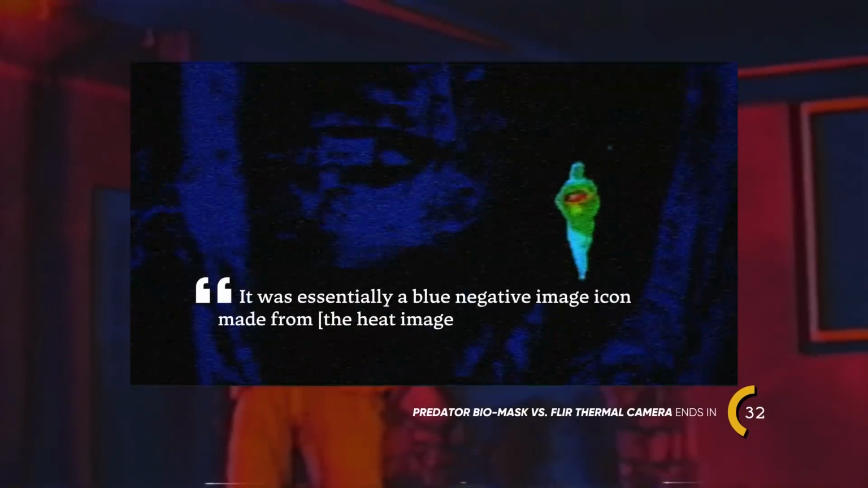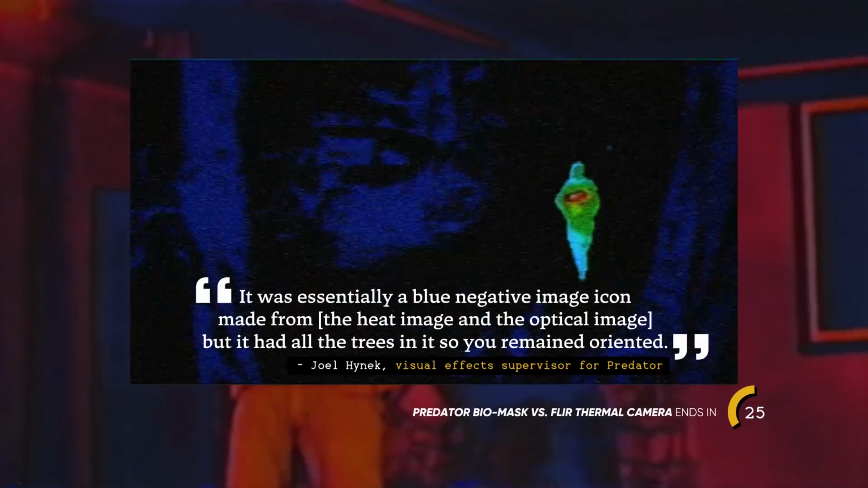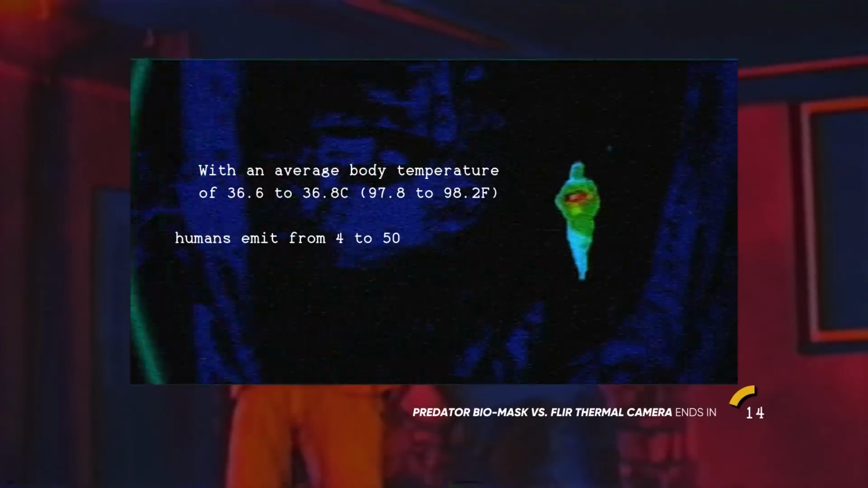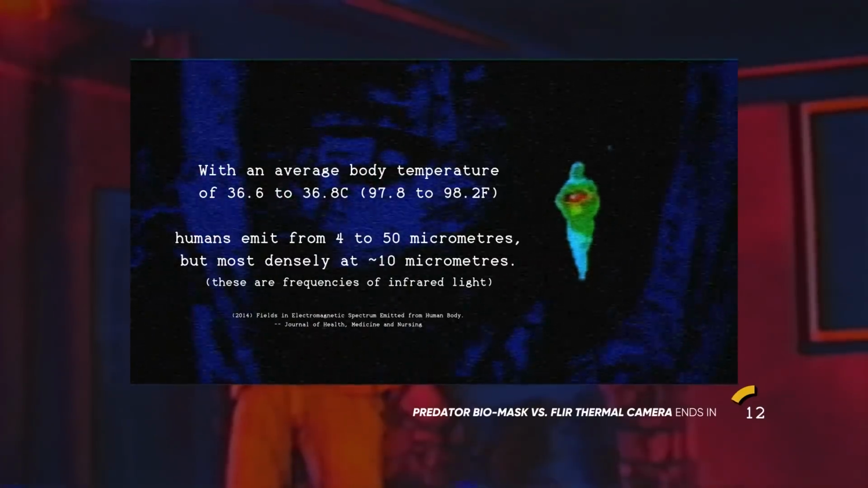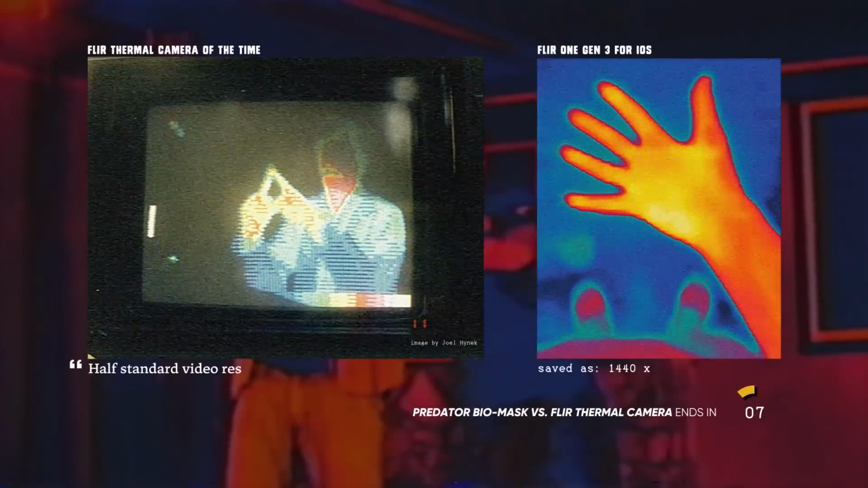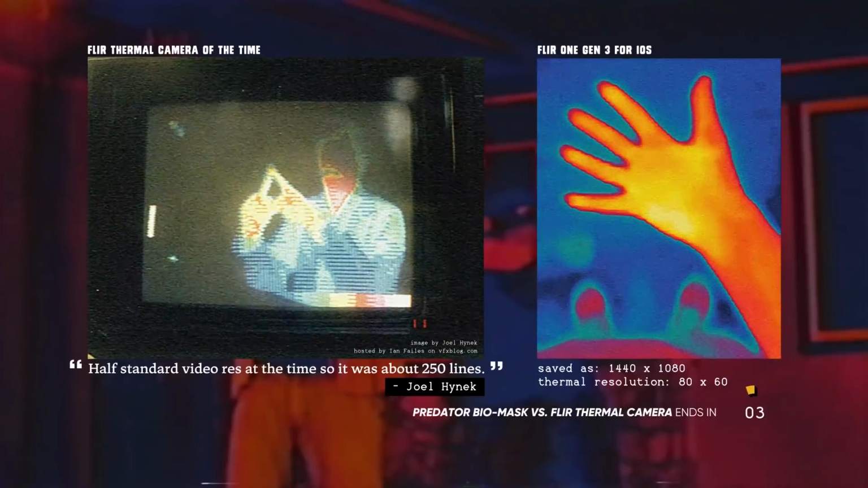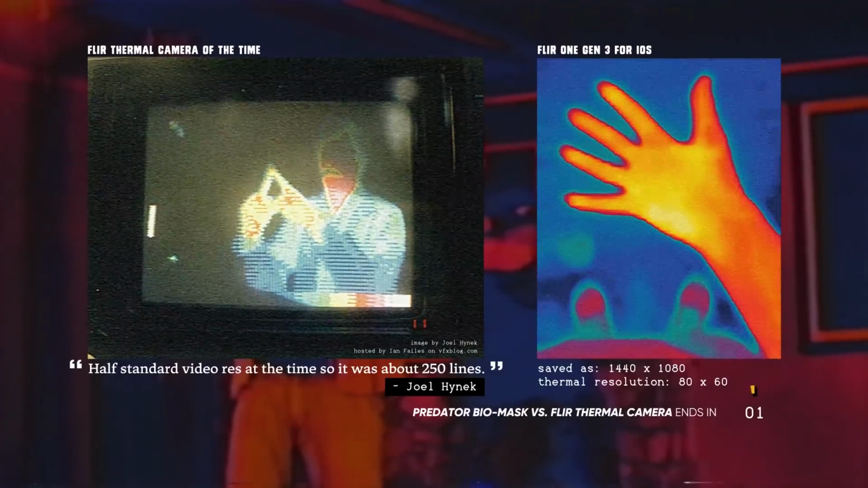During production, both thermal imaging and traditional optics were combined for the Predator's vision to read more clearly to the audience. If we're justifying this narratively, let's say the biomask filters out some of the ambient infrared light and is specifically dialed into a very narrow band of human-emitted light at around 10 micrometers. We're also operating at a resolution deficiency, as our thermal sensor only reads 80 by 60 pixels, whereas the original Predator thermal sensor was half of standard resolution.